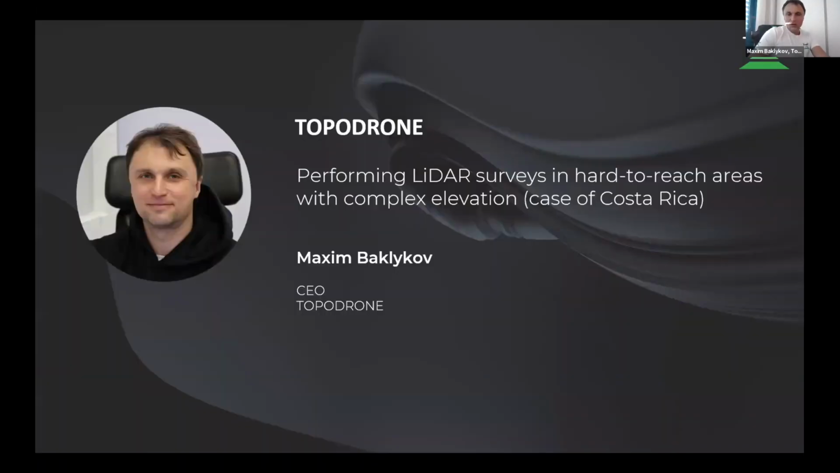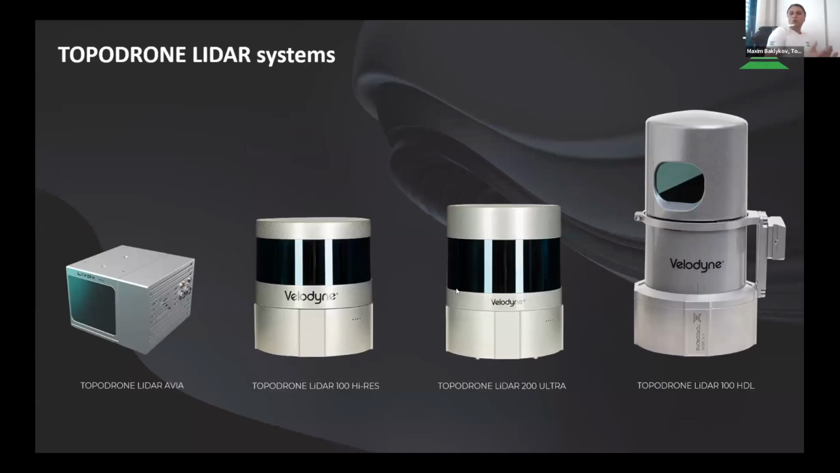Okay, I will share my screen. As you know, TOPODRONE produces a wide range of LiDAR systems which are based on Velodyne sensors and LiVox sensors.